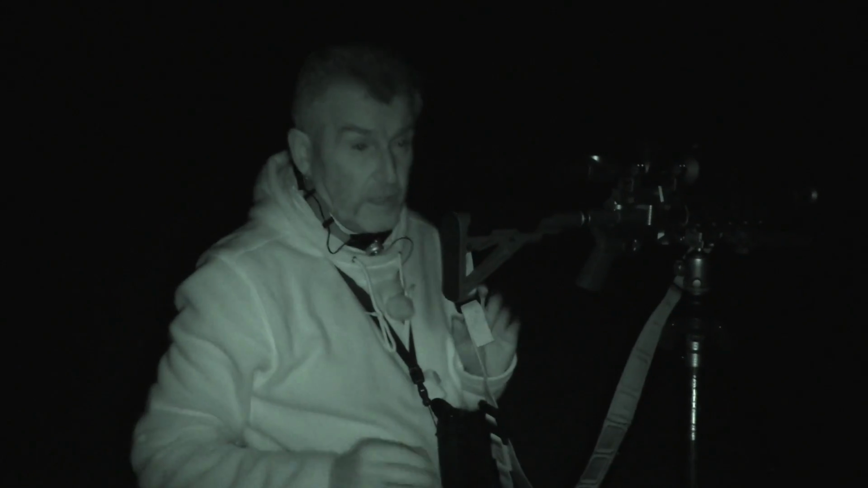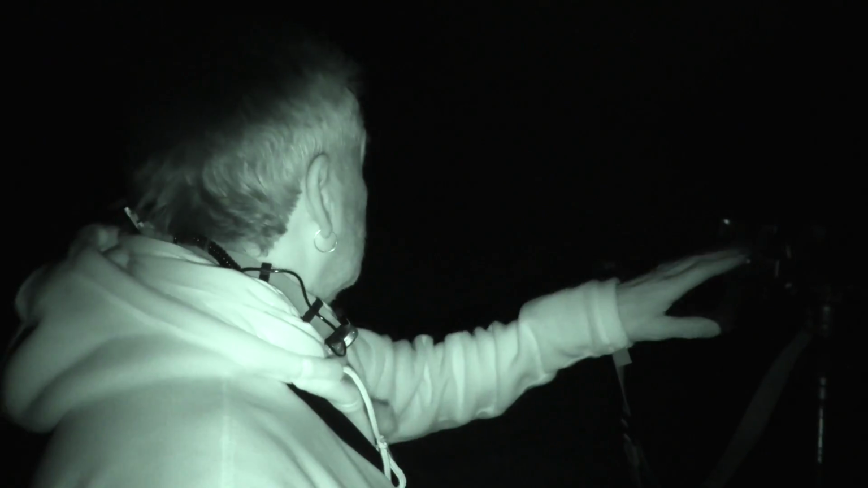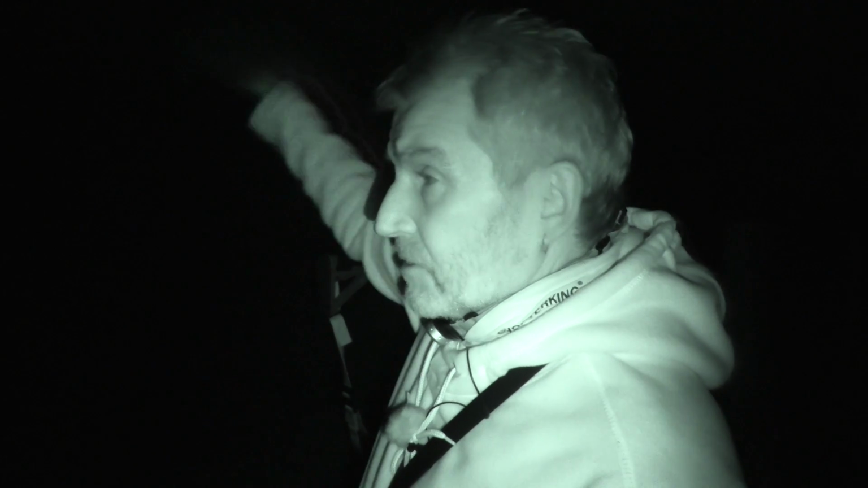Awesome. That's dropped stone dead, it just fell on its side, not even a flick. So, yeah, pretty good start. 3 shots, got 3 rabbits down. I'm just going to go and pick them up now. We'll get this one first, I'll work back this way, and then we'll work around the bottom of this hill and have a look. But I think first thing I'm going to do is have a look over the top and see what's in the bottom. I'll pick these rabbits up first, and away we go.